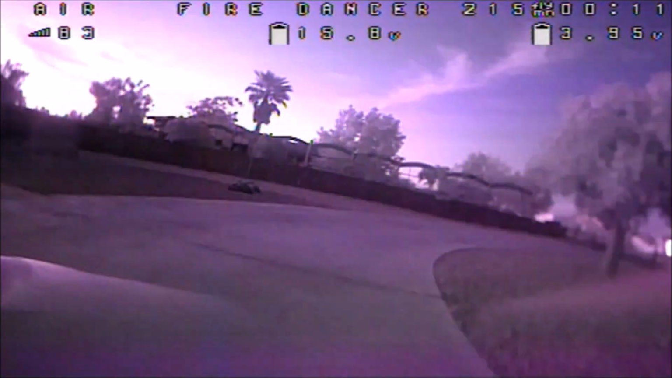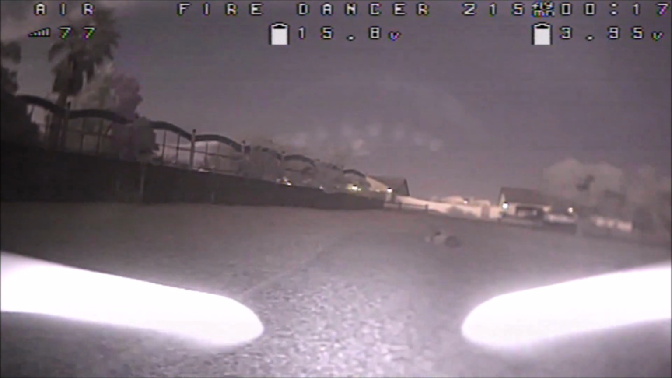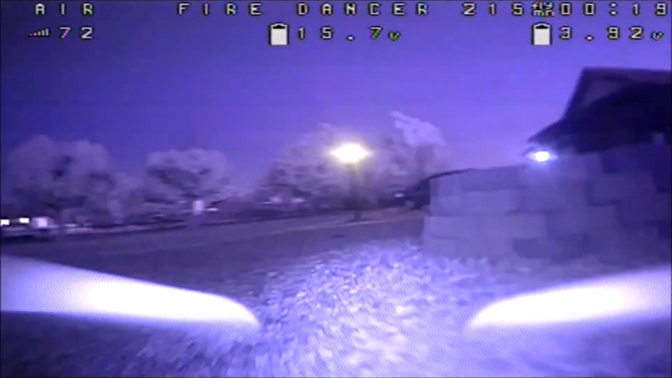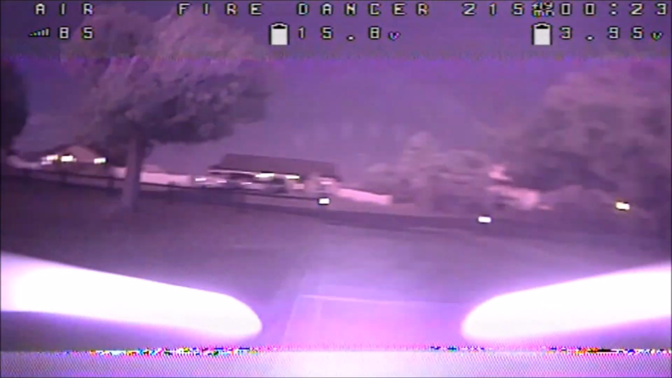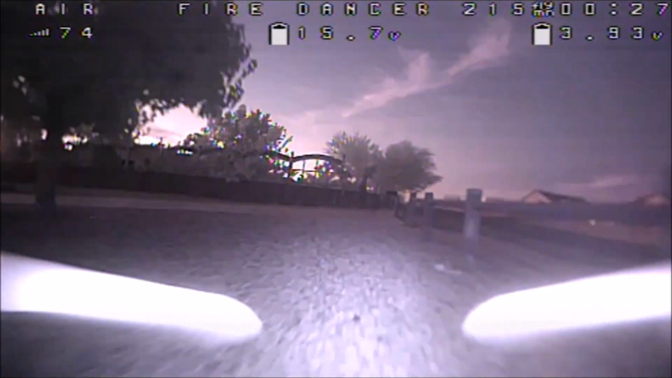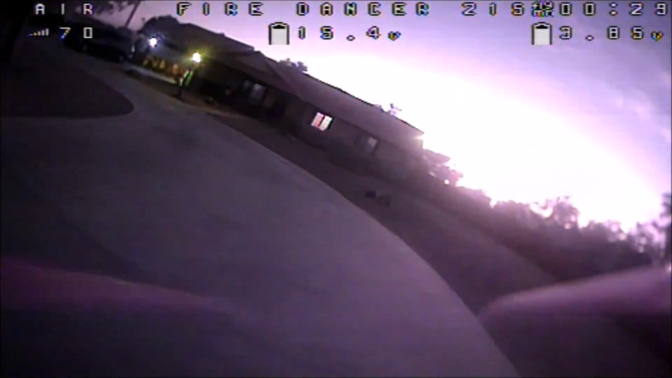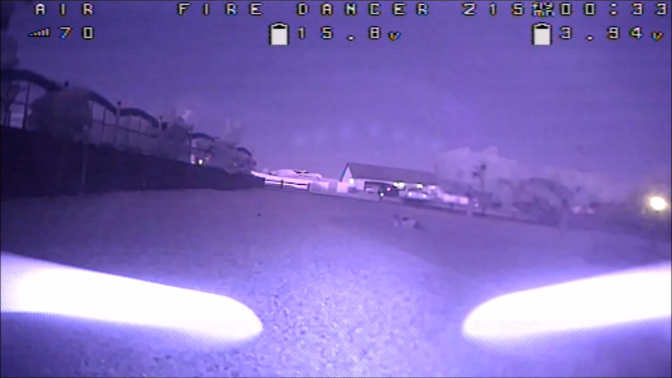Okay, so here is the Fire Dancer once again, but now the time is about 8 p.m. and the sun has already set and the light sensitive lamp has already turned on and the security cameras are now in night mode as well. And they are the infrared LED light night mode.